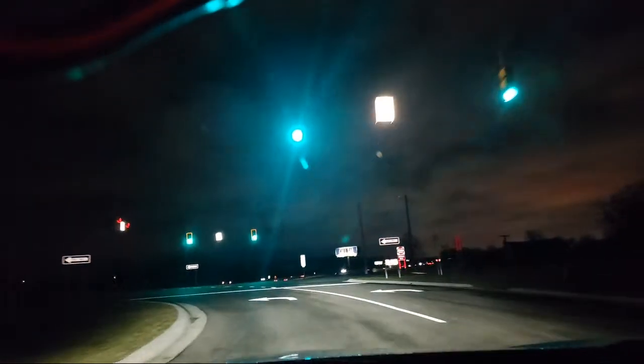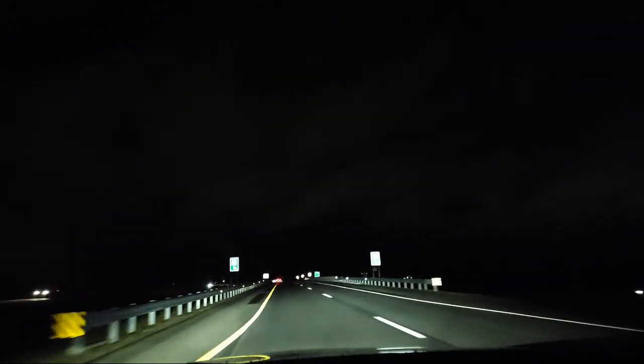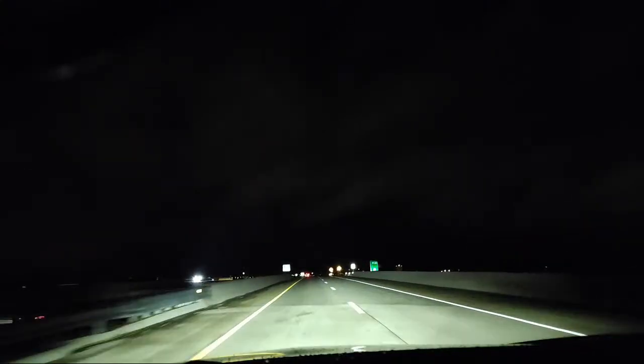This car does have an auto shut off. Then I'm going to go in. A lot of you will go really long into the wrong lane because you can't see. Literally, you're driving at night. This is a pretty good view of what it does look like.